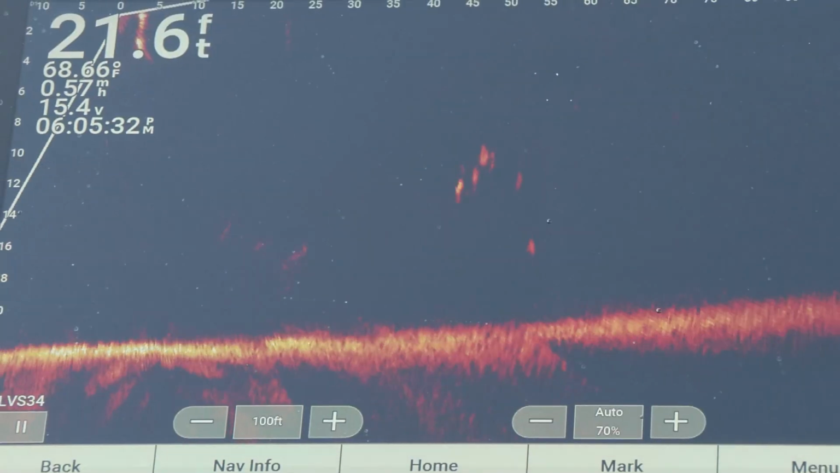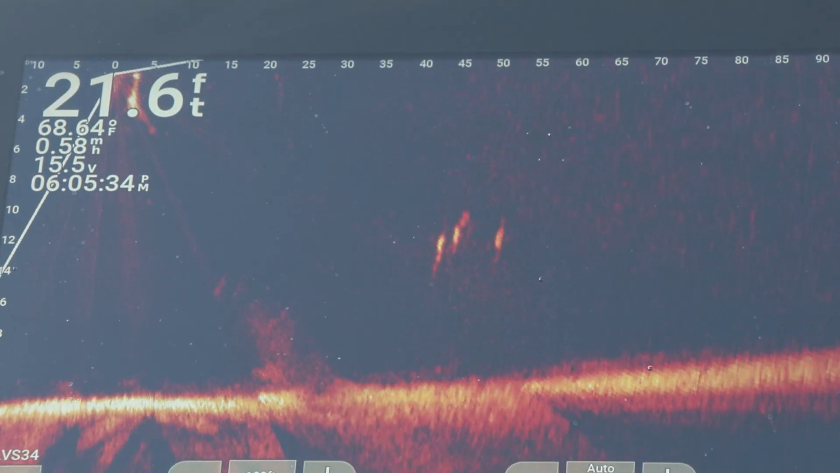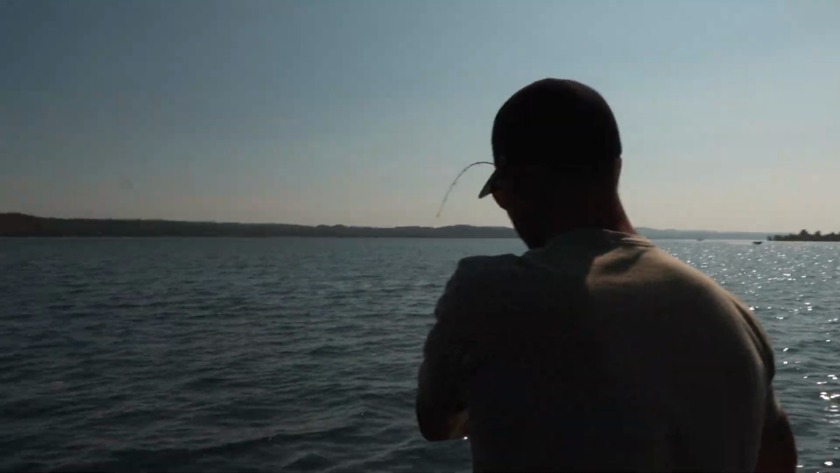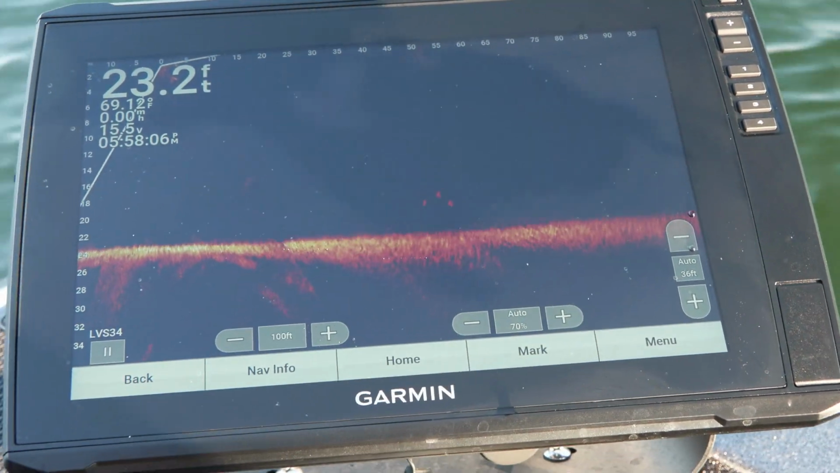You can see we got the Garmin LiveScope down. So we've got the guides, we've got the tech, and we're gonna get the walleye on this edition of Fisherman's Digest.